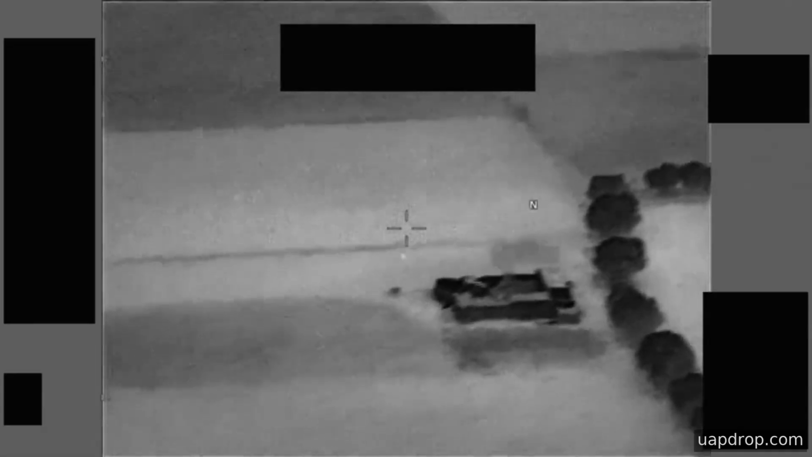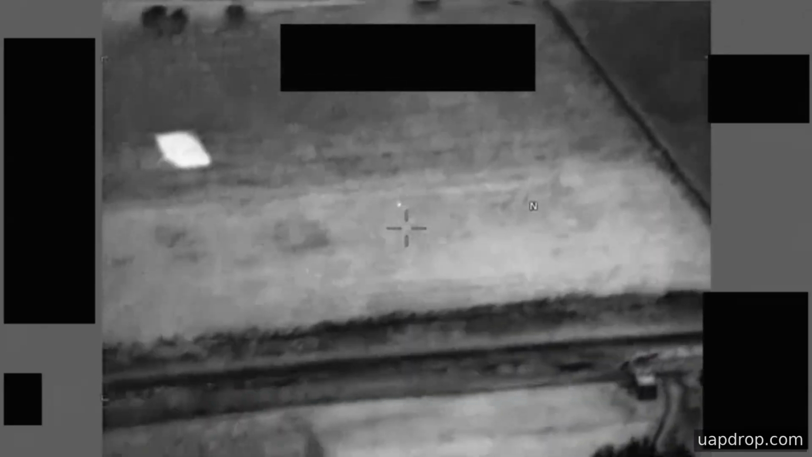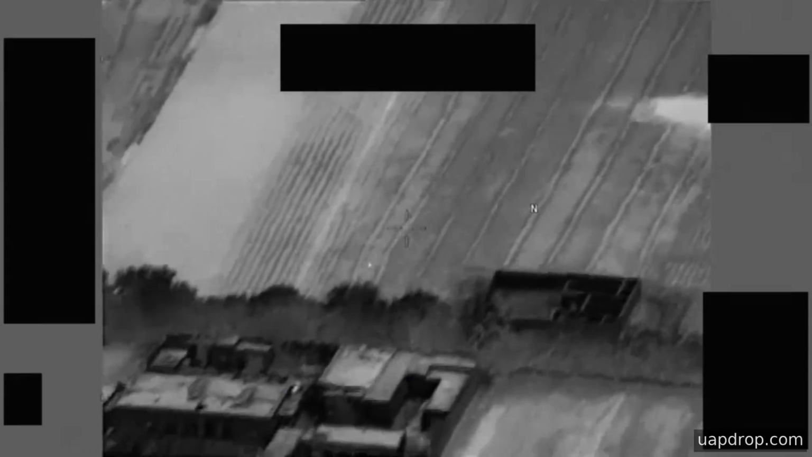The file runs just under 5 minutes, and for most of that time, a sensor is tracking a small area of contrast against the background. Early in the clip, the sensor follows that area as it moves down the left side of the frame. Moments later, the camera pans to keep that patch of contrast near the center of the field of view.